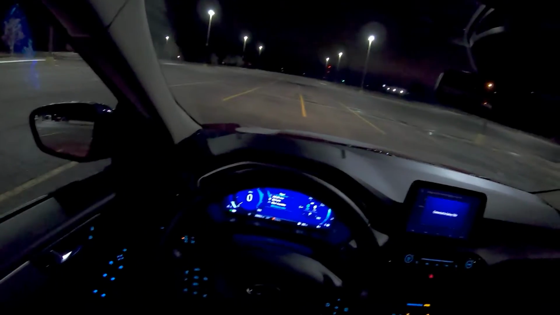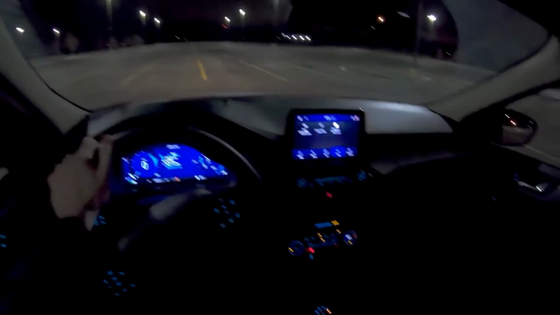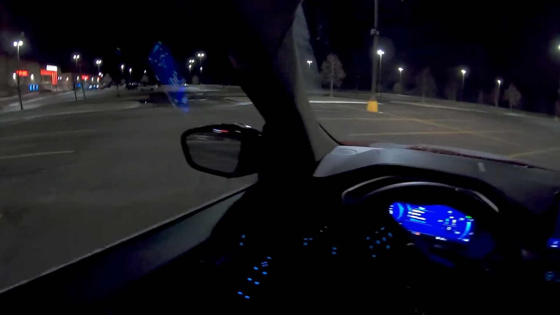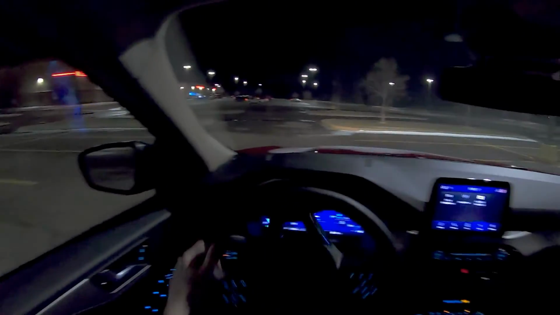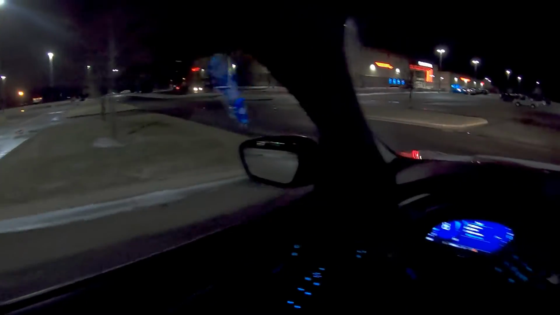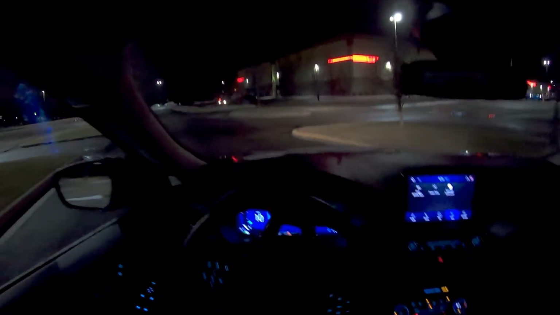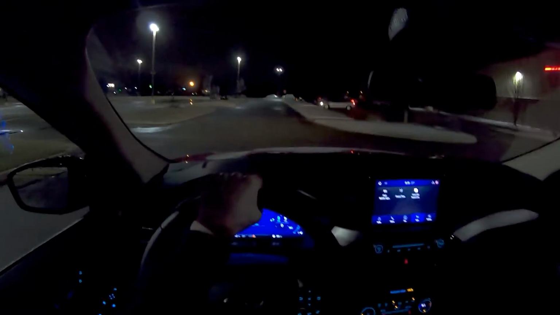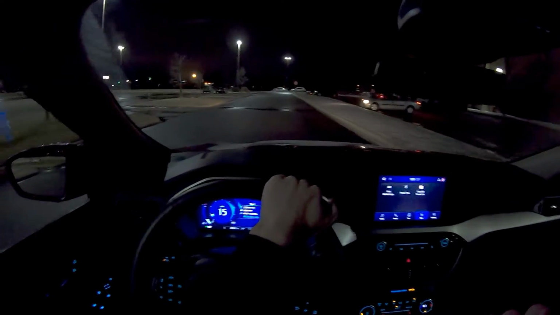and so far I've been pleasantly surprised. Ford did a really good job at making this car accessible for both someone who just wants to drive a compact crossover that doesn't cost that much money and gets good fuel economy, and also someone who's interested in electric vehicles and kind of a technology person and kind of wants to geek out on the car.